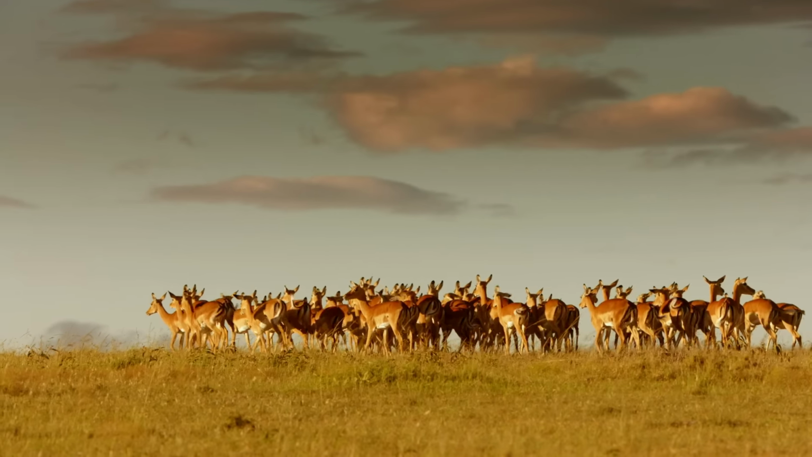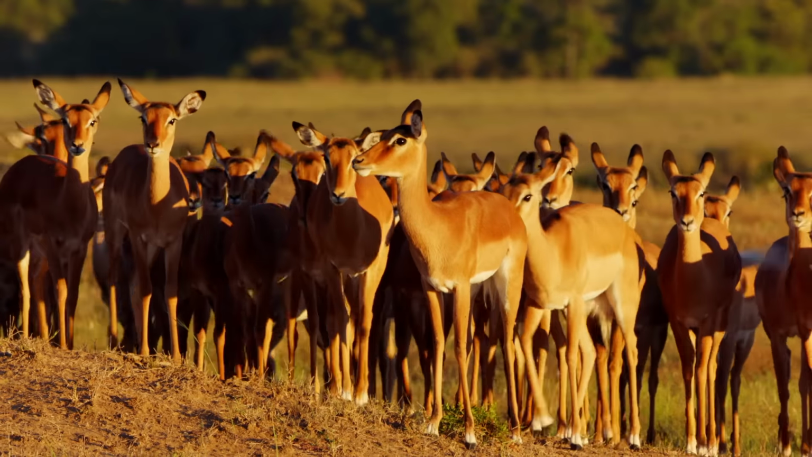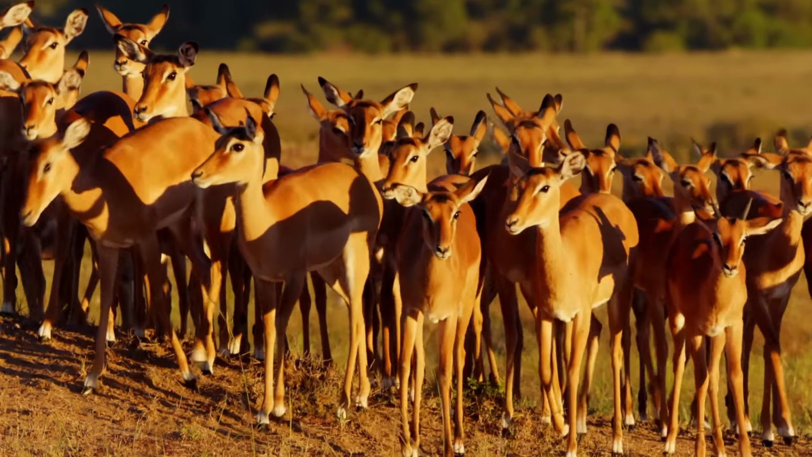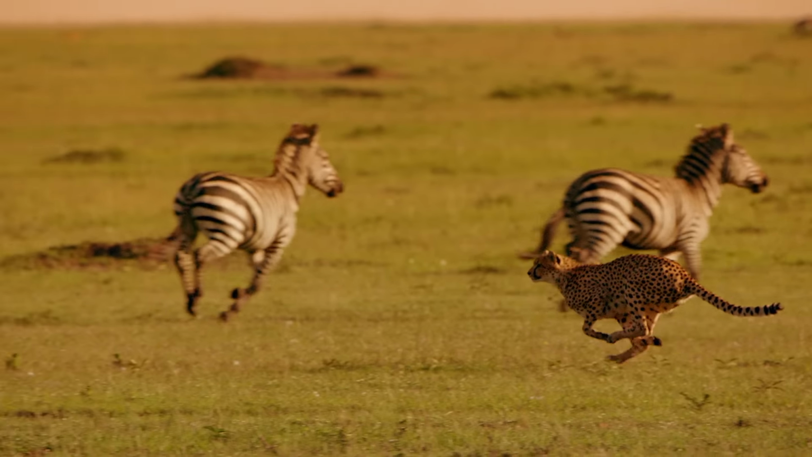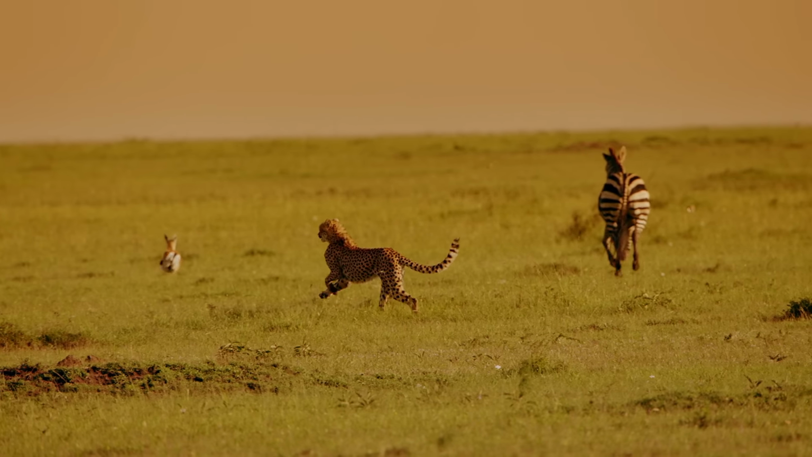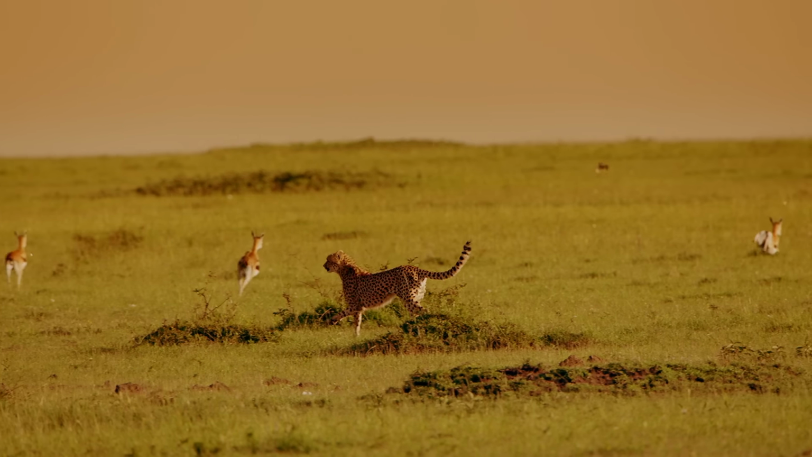The victors more often have horns and hooves than they do fangs and claws. Only as long as human beings allow wild animals enough room and food, the race will continue. A race that over the years has shaped both the hunters and the hunted, for which we today have so much admiration.